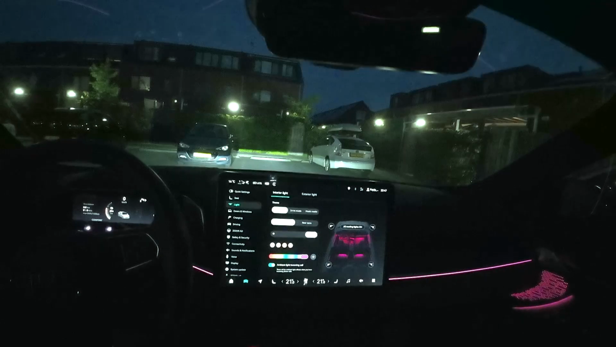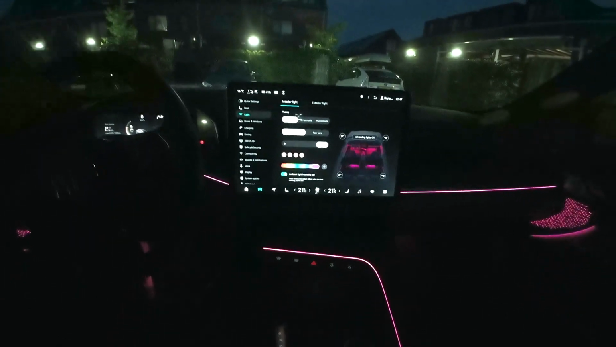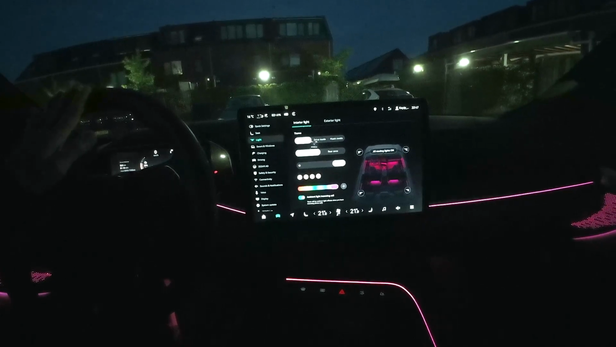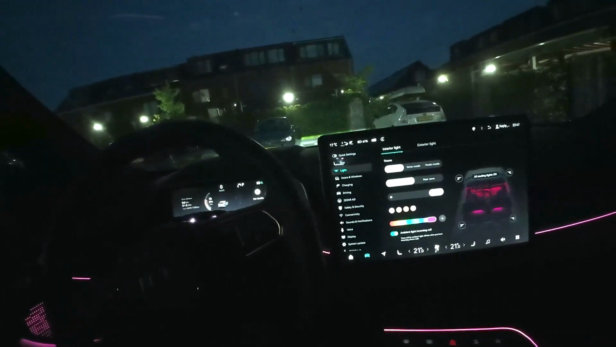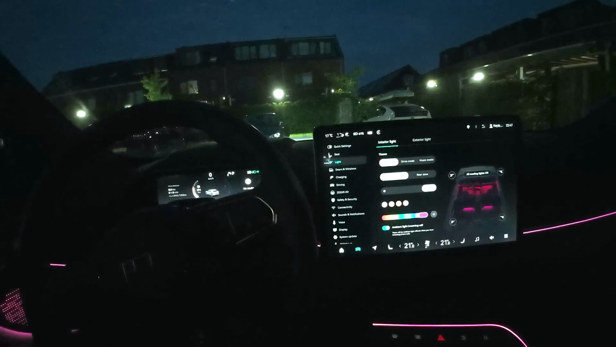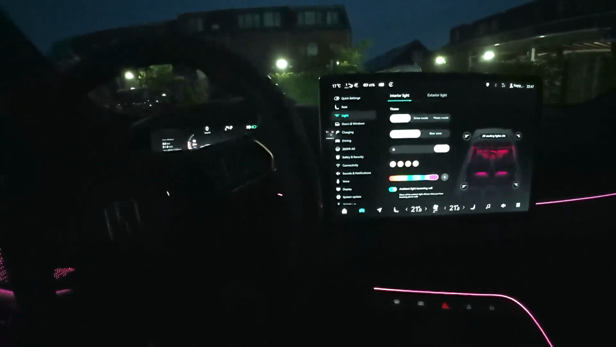So we're gonna mount this thing up on the ceiling, so it will be filming more like in this mode, like if you can see it. Then we'll go for a drive, so you can have a good view of how the car drives in the night. So that's what we're gonna do. Let's do it.